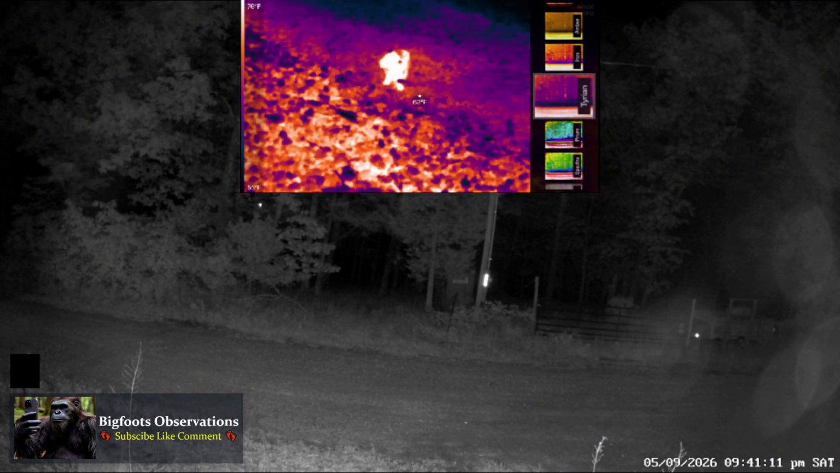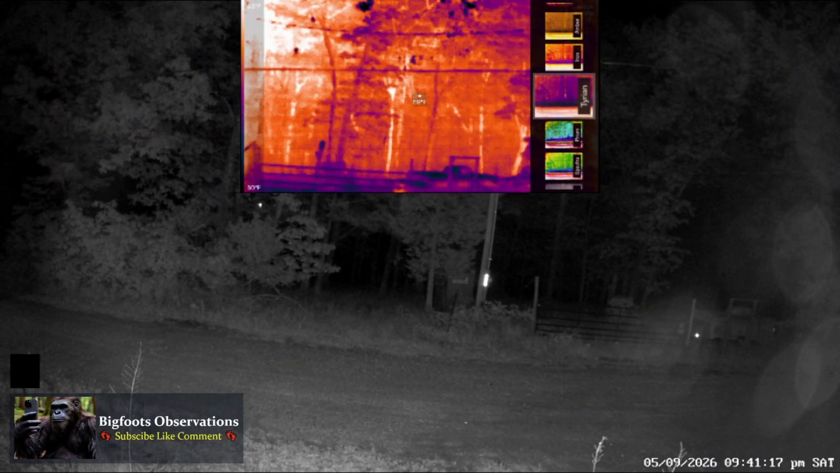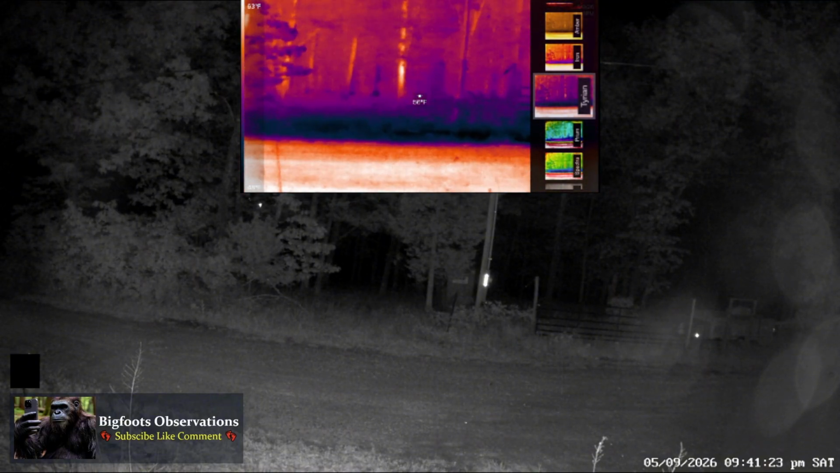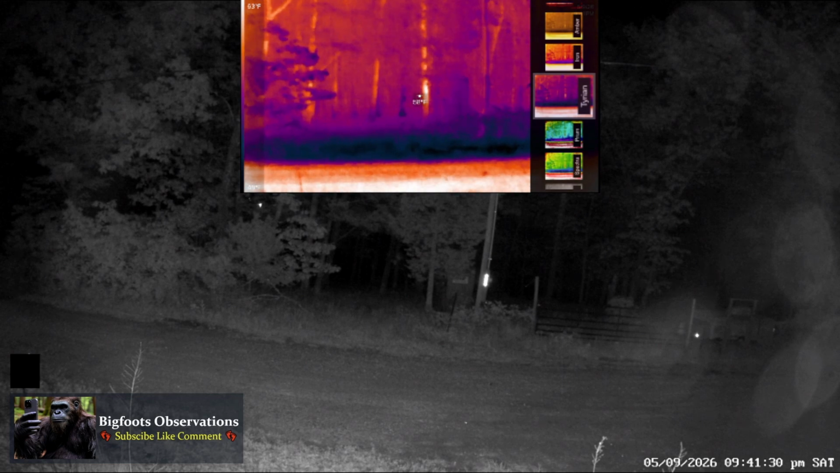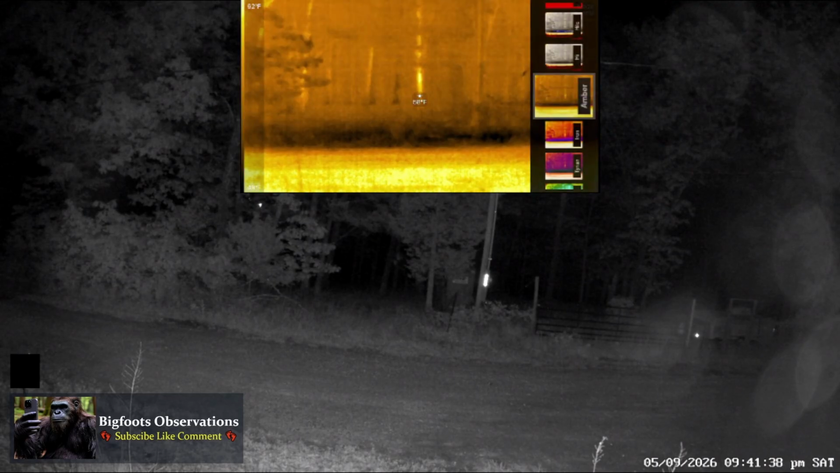Here I just pan so you can see how my cat lights up red hot. It's looking to the right over there, down towards the end of the street. I live in a cul-de-sac, so there's no real traffic that comes down through this area. That's another one that I like.